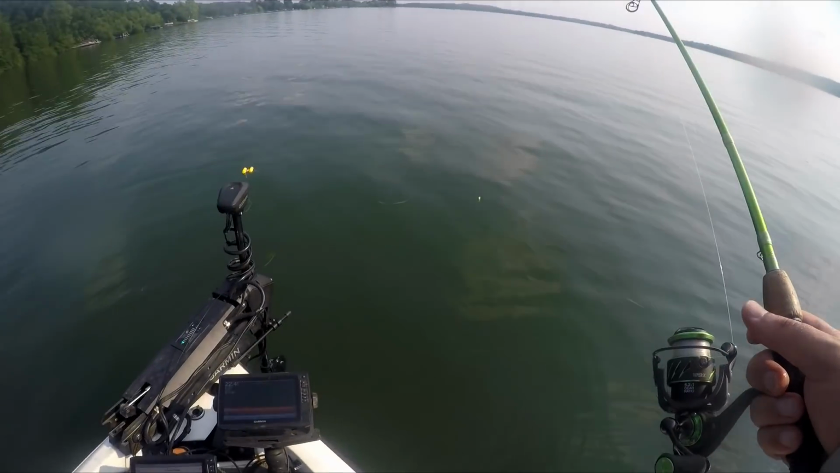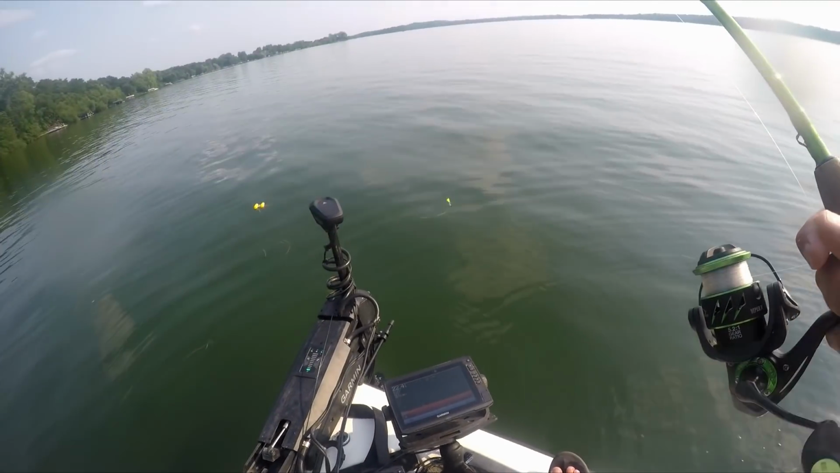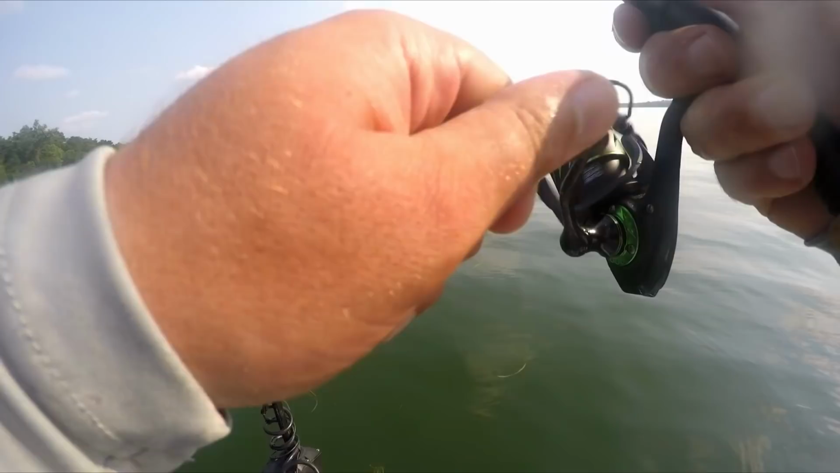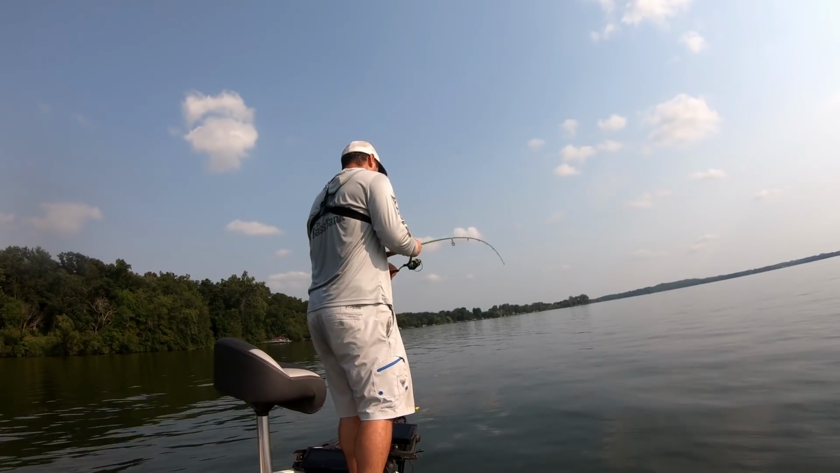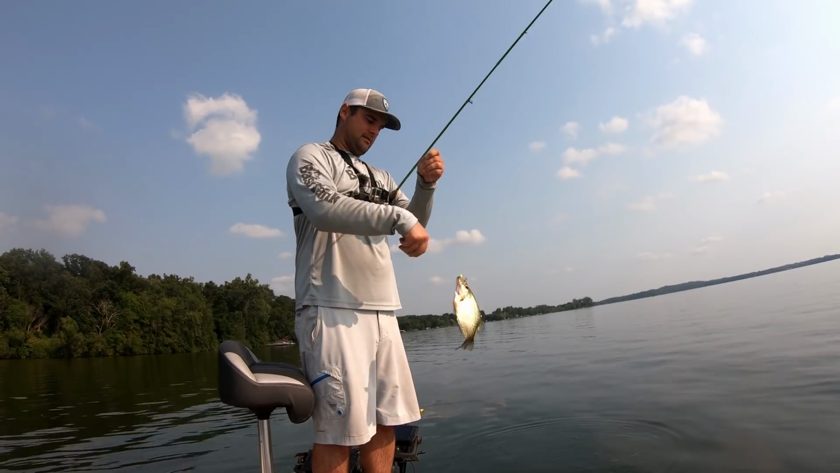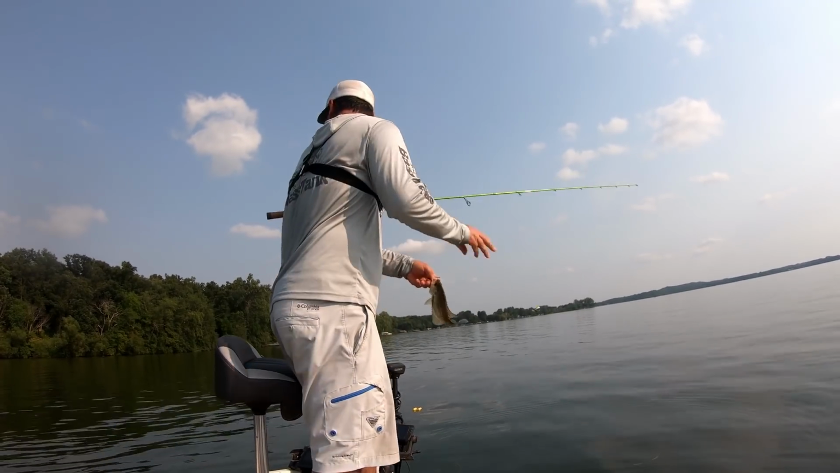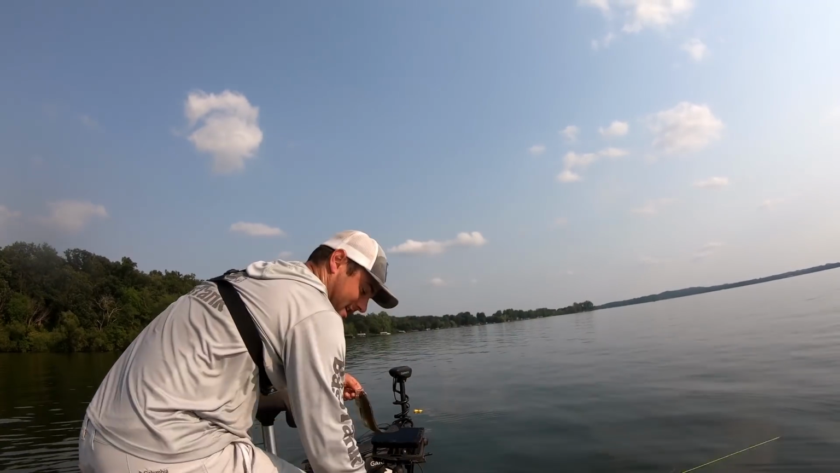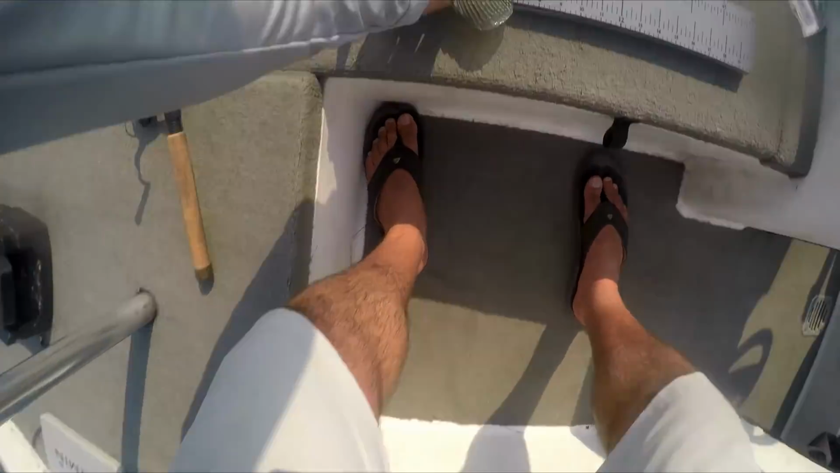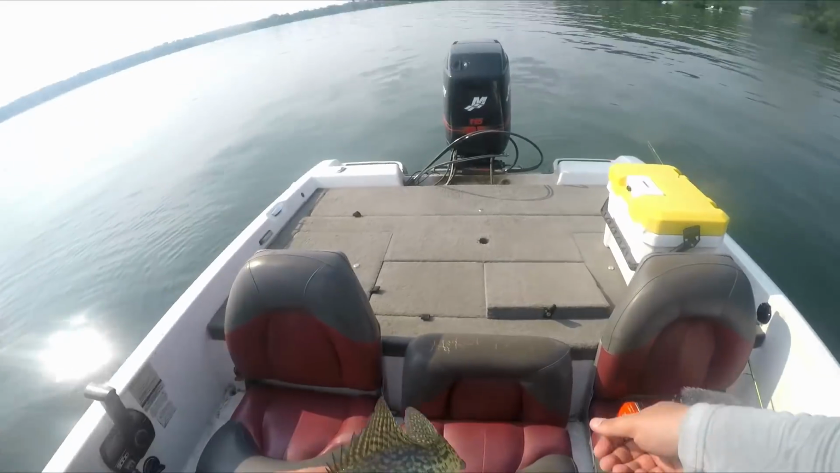All right, I'm gonna catch a couple more, and that's probably gonna end it for the keepers today. Keep what you're gonna eat, especially once you get good at finding them. Oh my goodness, every drop it seems like. That's another keeper, I think. This is fun crappie fishing, when it's every single drop you get hit. There's another 9.5 inch fish, a little under 9.5.